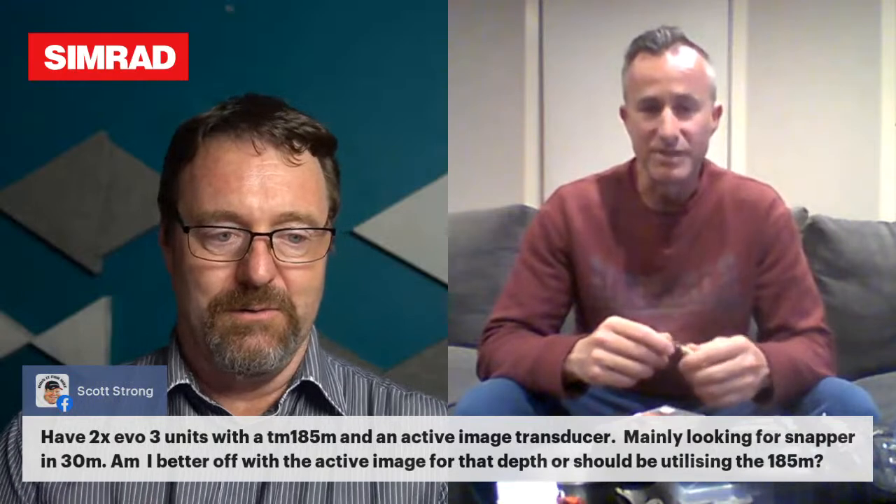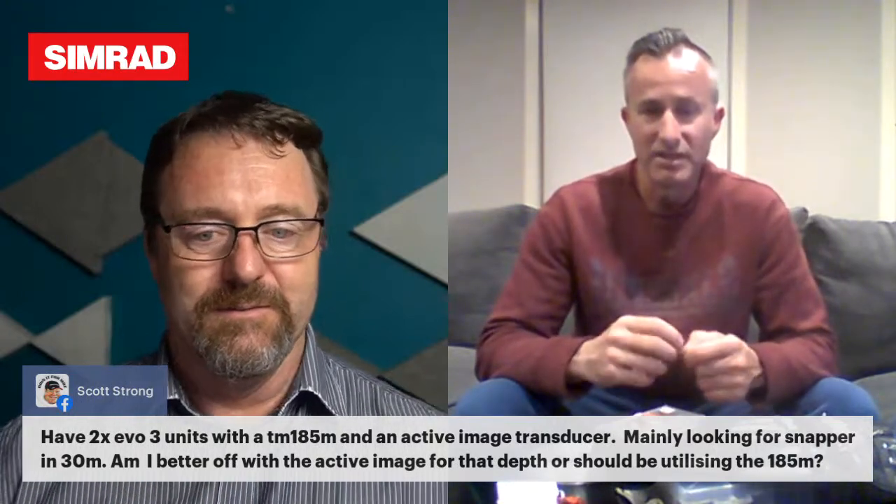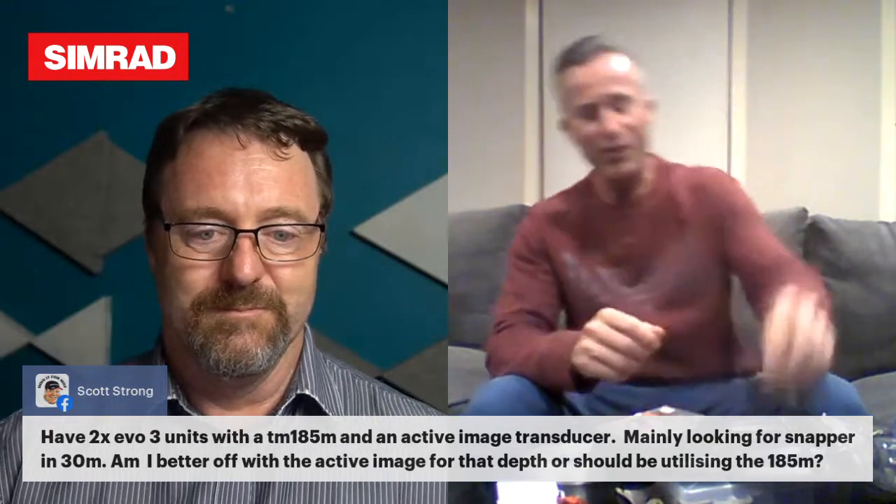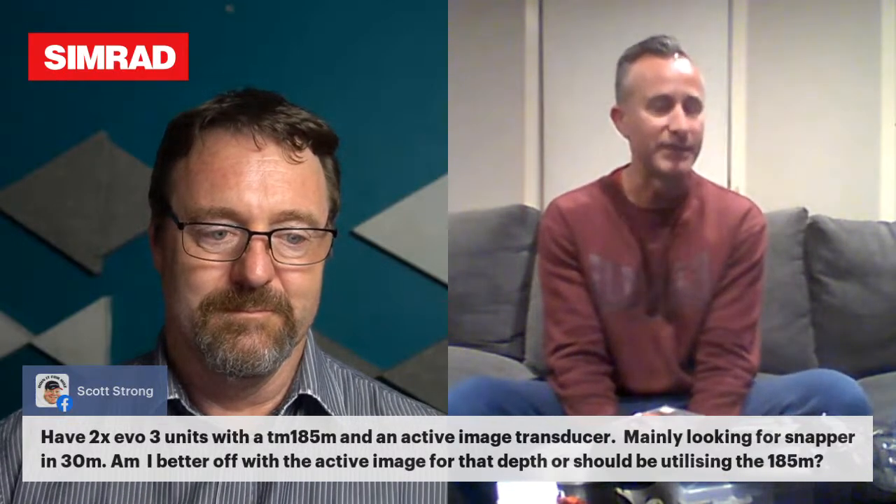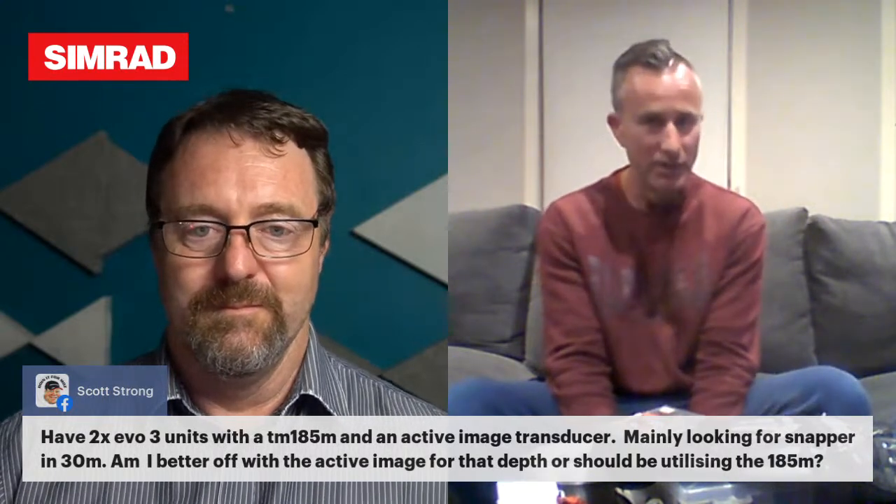Two Evo 3s with a TM185M active image in 30 metres. Fishing in 30 metres, I would say play around with it. It's not a hard and fast rule, that's for sure.